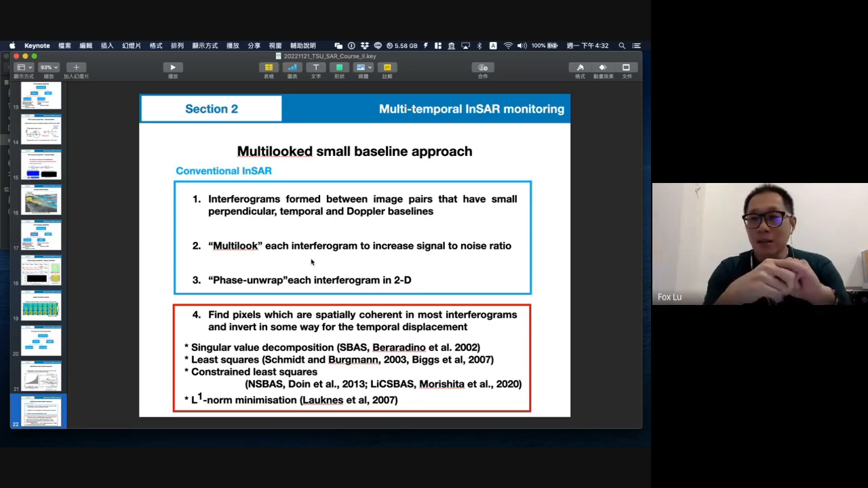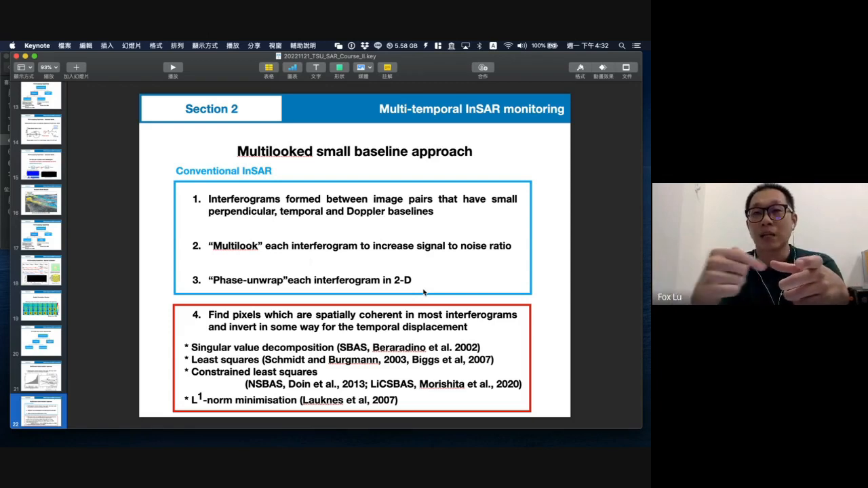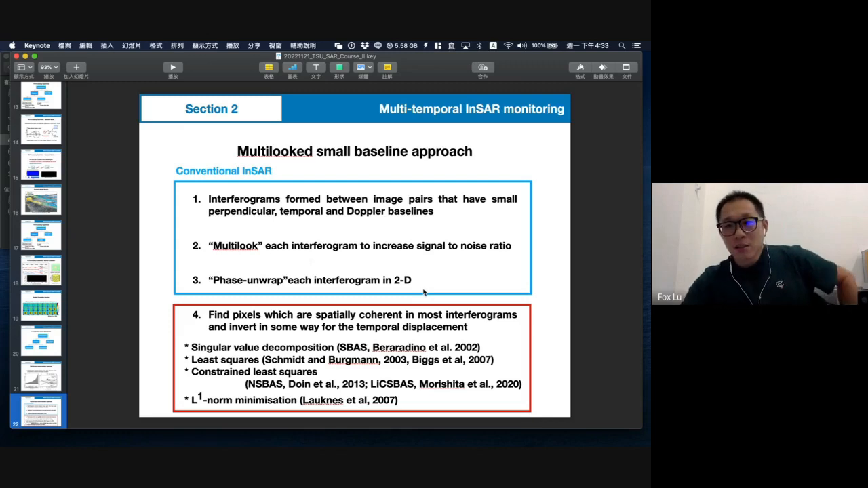Okay. And the third stage is about the phase unwrapping. Just use the traditional one in 2D. You use something like SNAPHU to unwrap the result. But in the fourth step, sometimes it's different because everybody will develop their own algorithm. For the beginner, use the singular value decomposition. This is Paladino, they developed that. Some people will use least squares, and some people will use constrained least squares.